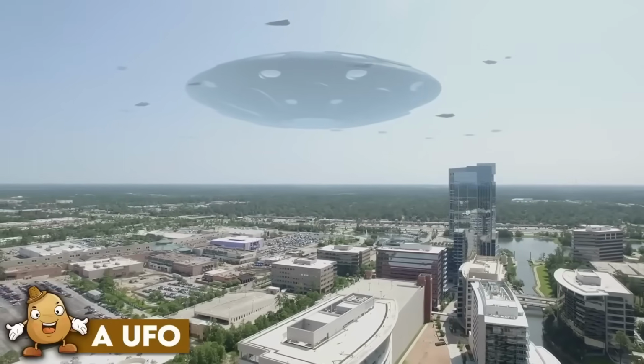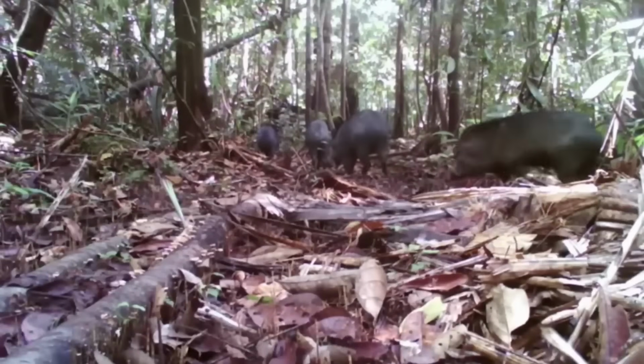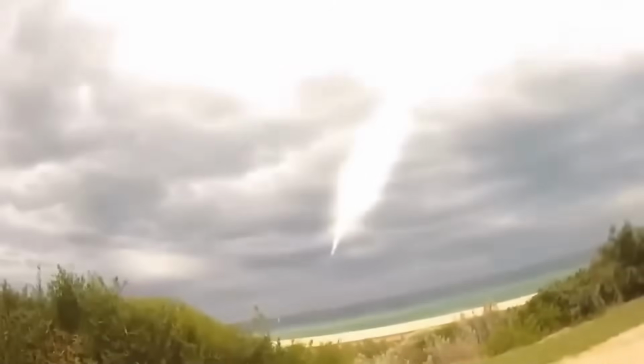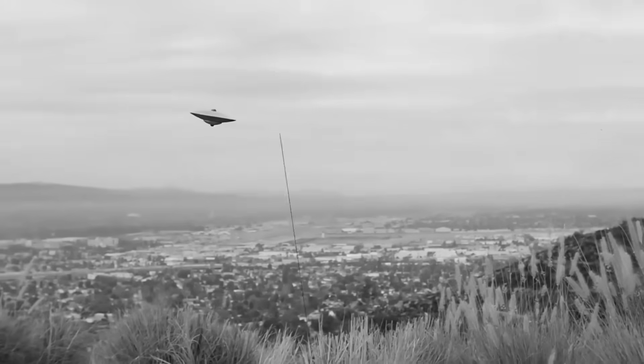A UFO. It isn't just animals or creepy humans that trail cams have recorded. There are times when they capture something more otherworldly and strange in nature. For instance, a UFO. In this footage, we see a light which glows in the darkness of the night, high above in the sky, and then disappears.